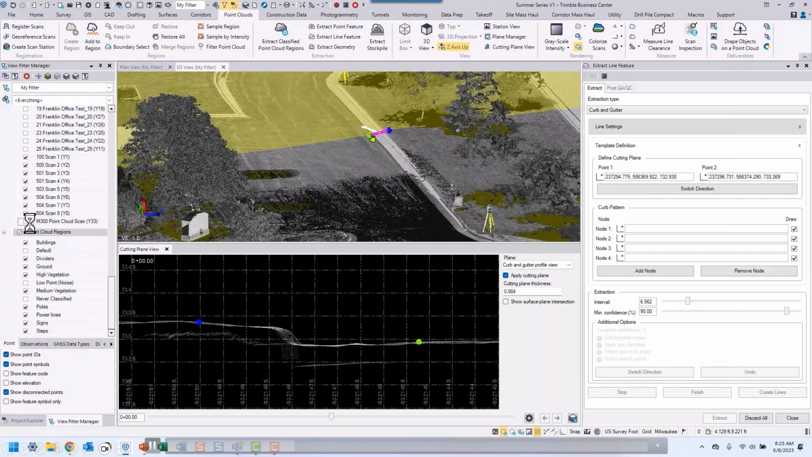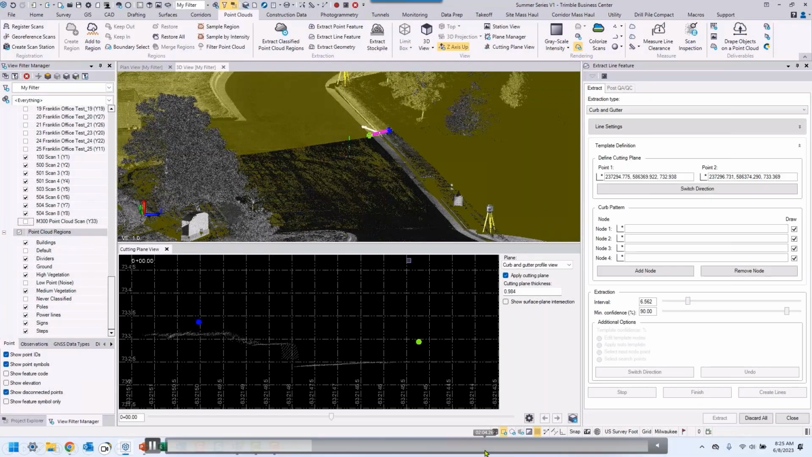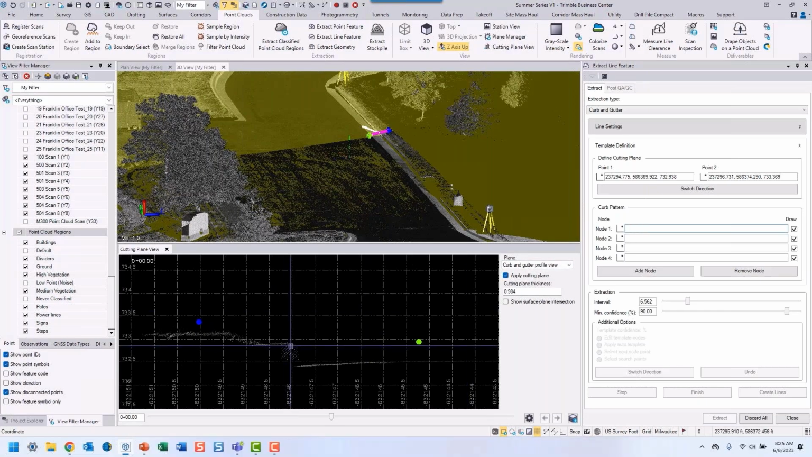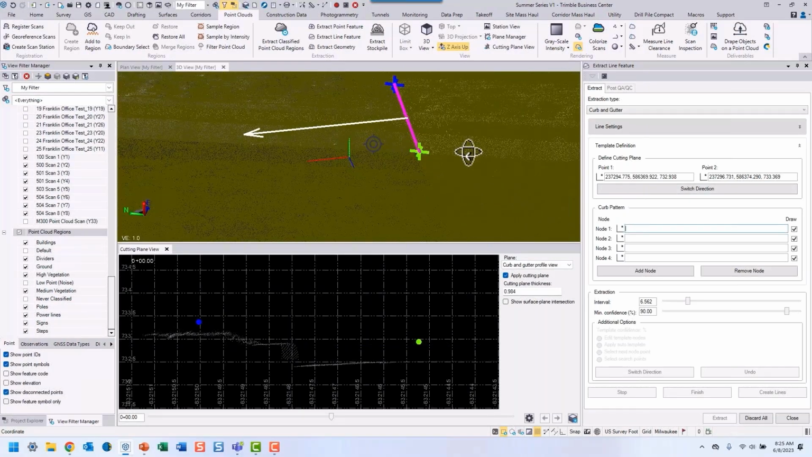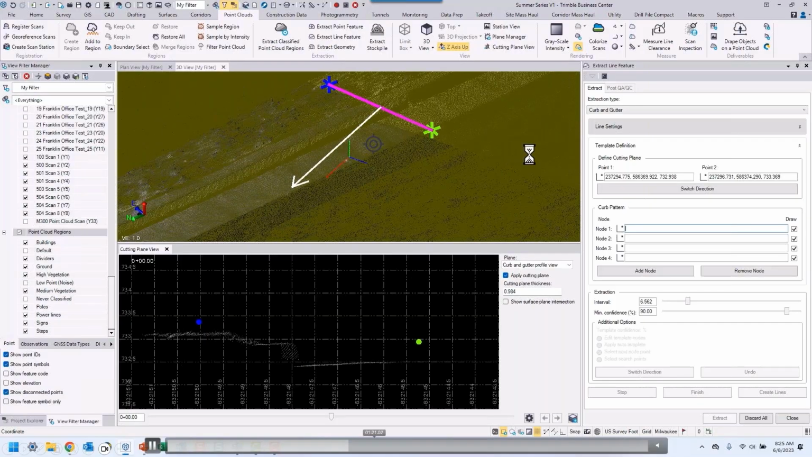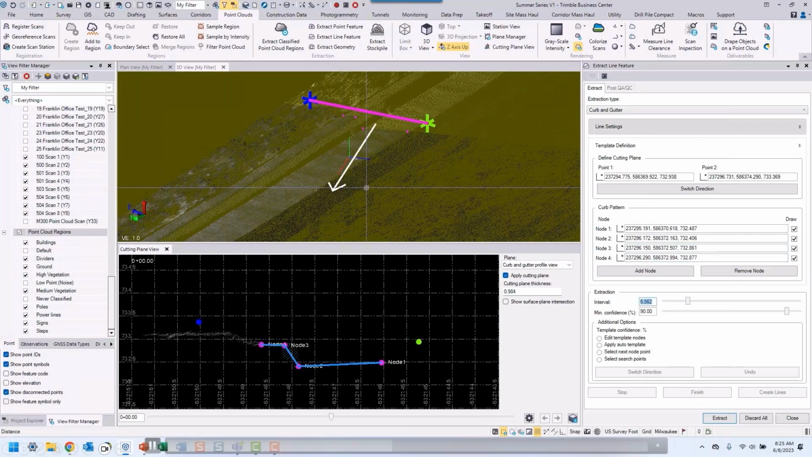What it does is it creates a miniature cutting plane as part of the tool, so we're not having to go out to the cutting plane tool. There's a little bit of a point cloud issue in that one, but we got rid of it. We create nodes for the major nodes of the curb and gutter: edge of pavement, the flow line, top of curb, back of curb, whatever you need to specify. We'll pick those nodes just by clicking on the screen.